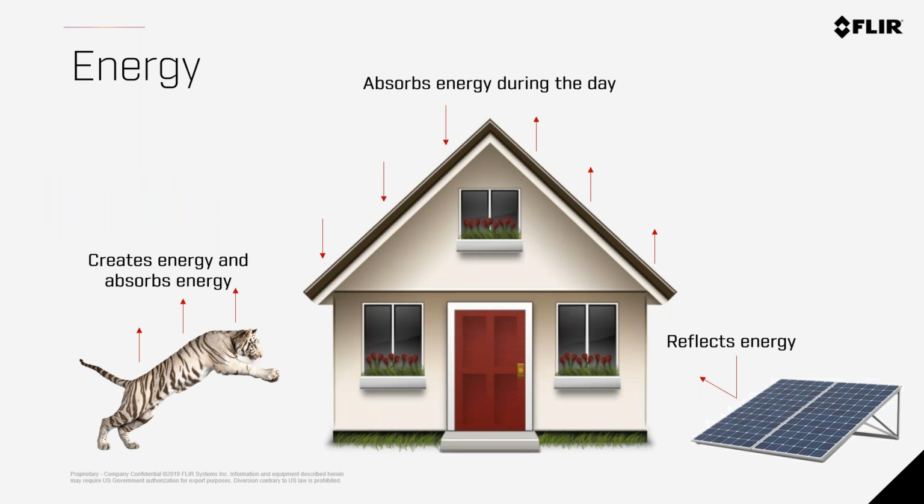So one thing you should think about with energy is that there's three ways that these cameras perceive energy. They perceive energy that's being created by the subject. So like for wildlife or humans, we're creating our own energy and our skin is hot, so it can see things because the energy is emitting from the body. It can also see things that absorb energy. That would be like a roof, for instance. The sun is beating down on a roof all day. It's absorbing that energy in the shingles, and then it releases that energy. The shingles itself is not producing the energy, but it's just absorbing it.